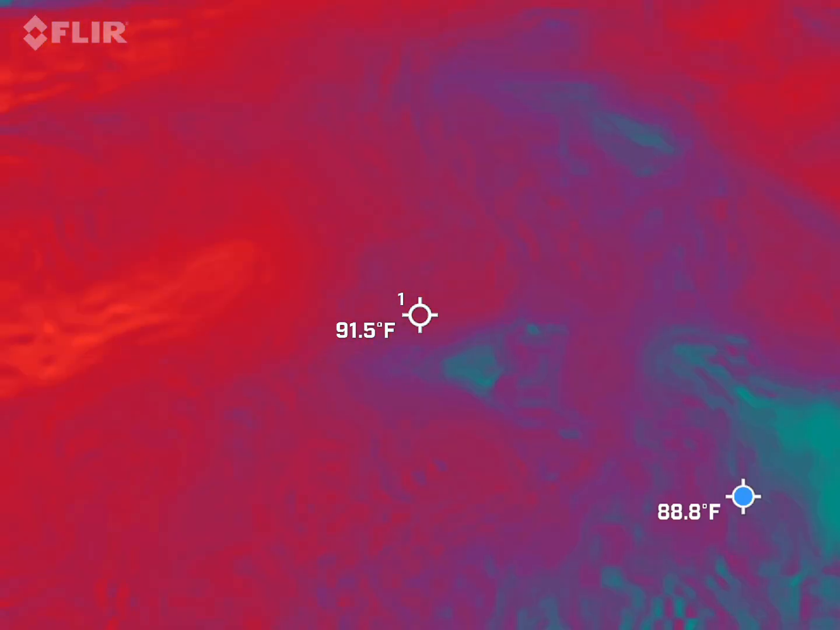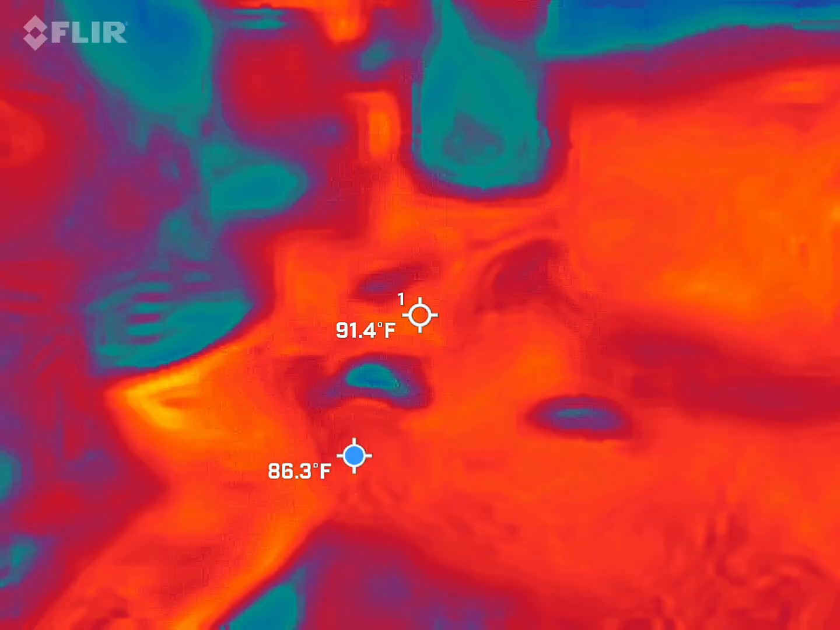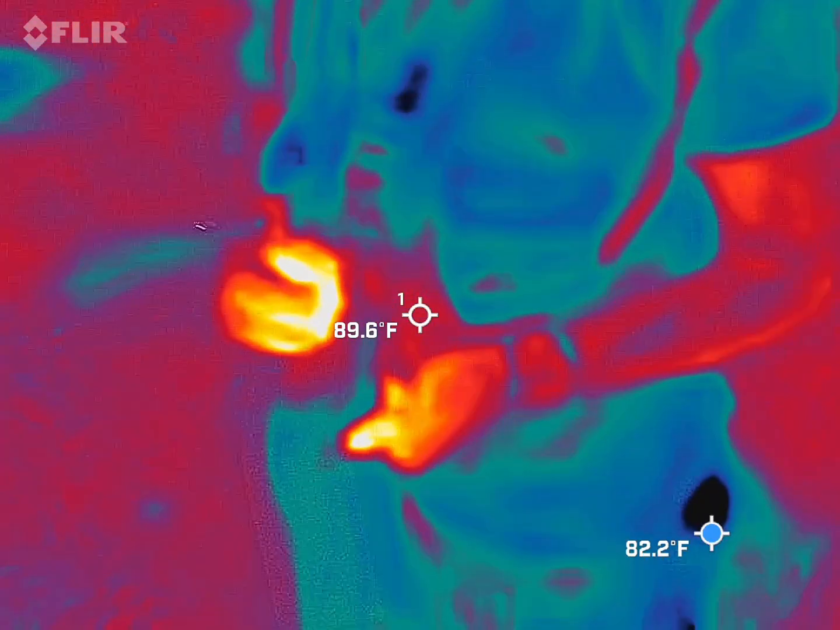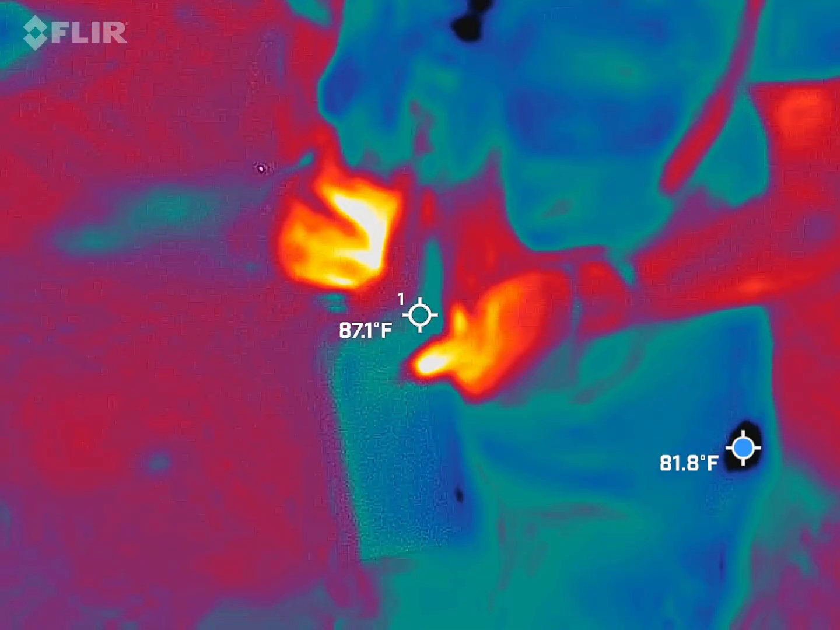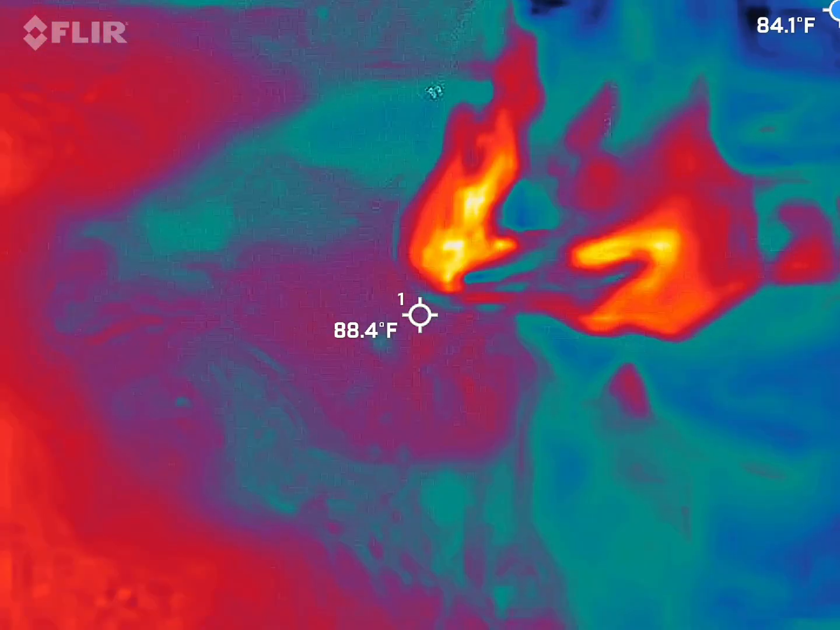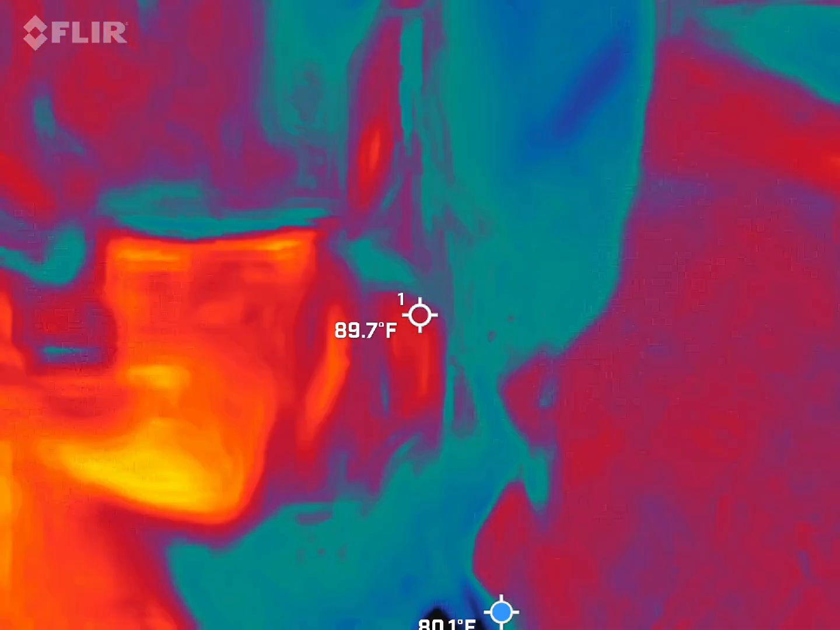No. Okay. 77 was the lowest temperature, something on the floor. Gotcha. Girls are really good at listening to that. Yeah, they like this. I told them that's not an easy one to use, for sure. Yeah. I think I need to swap out my pen. This one's dead.